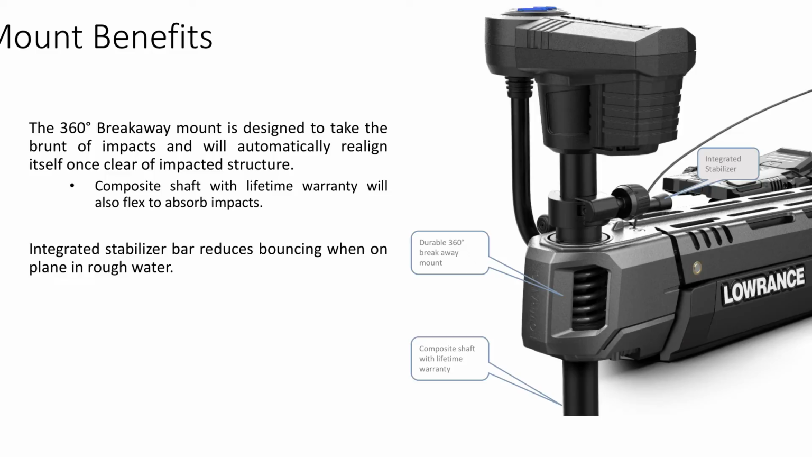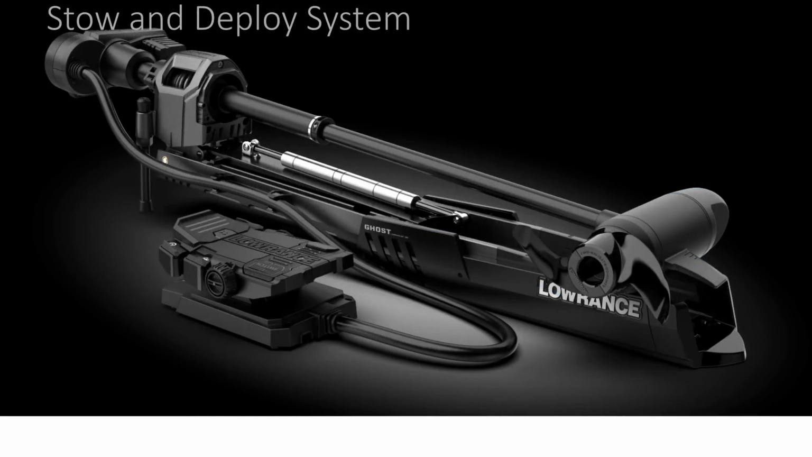360 breakaway mount. Look, guys, this whole design really sounds fantastic, and it's a serious looking machine. I mean, just look at that thing. It's got lift assist, it's got gas lift assist. It's a serious piece of equipment. And guys, on the investment side of it, if it's a brushless motor, it's going to last.